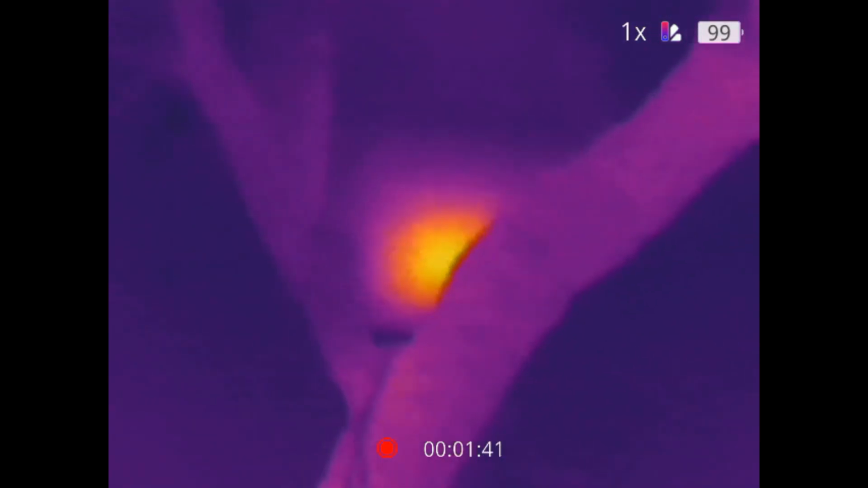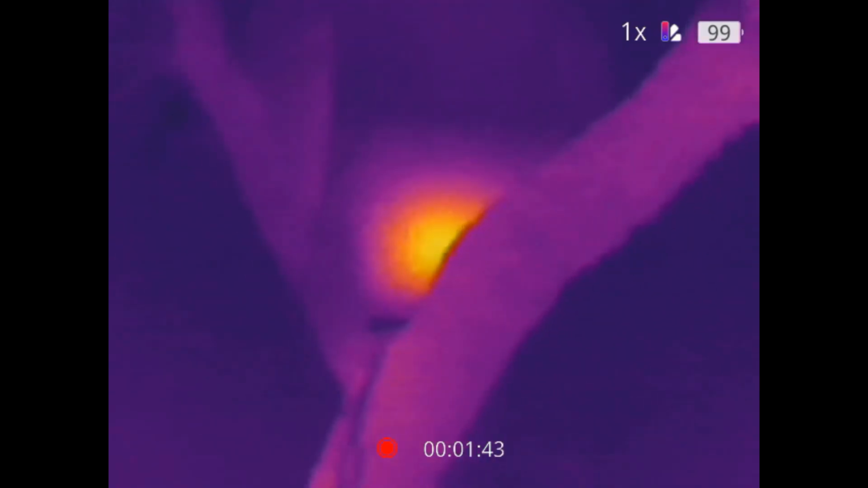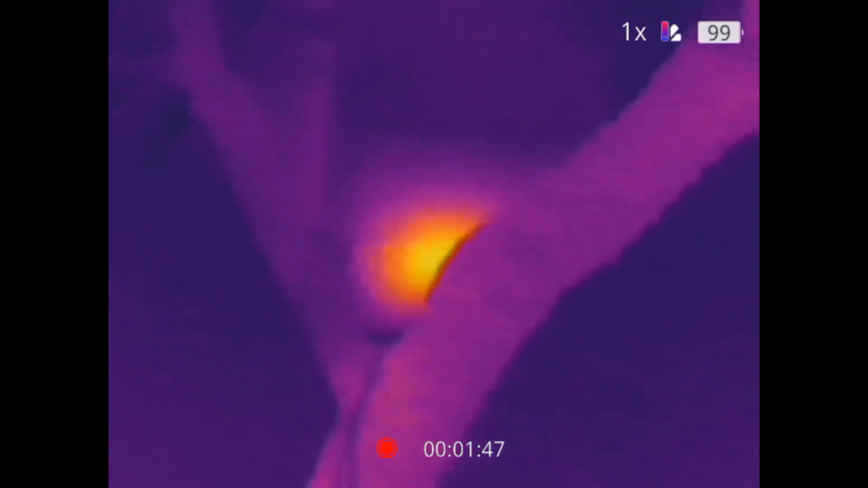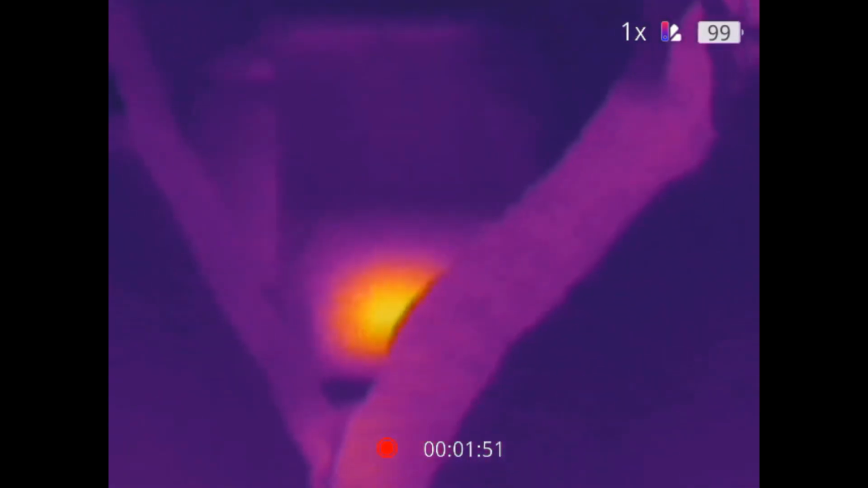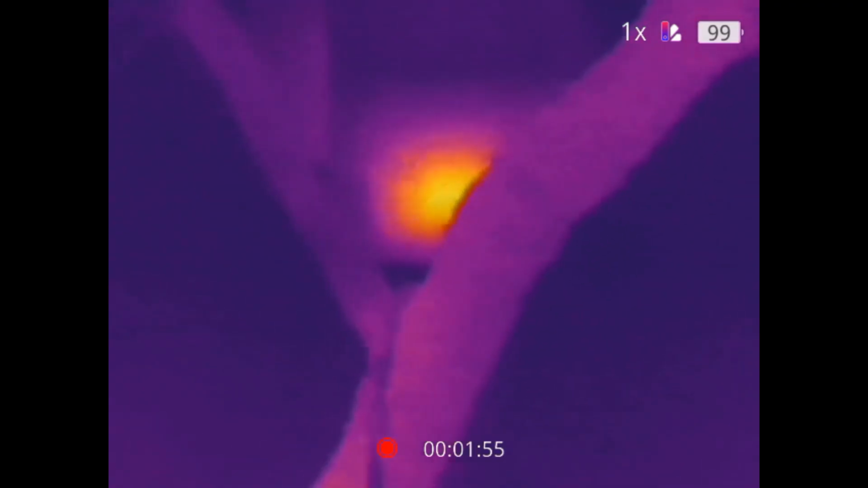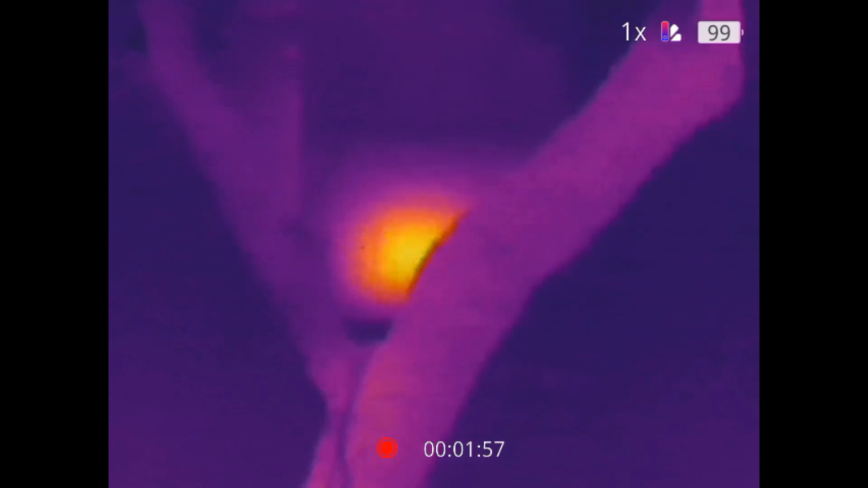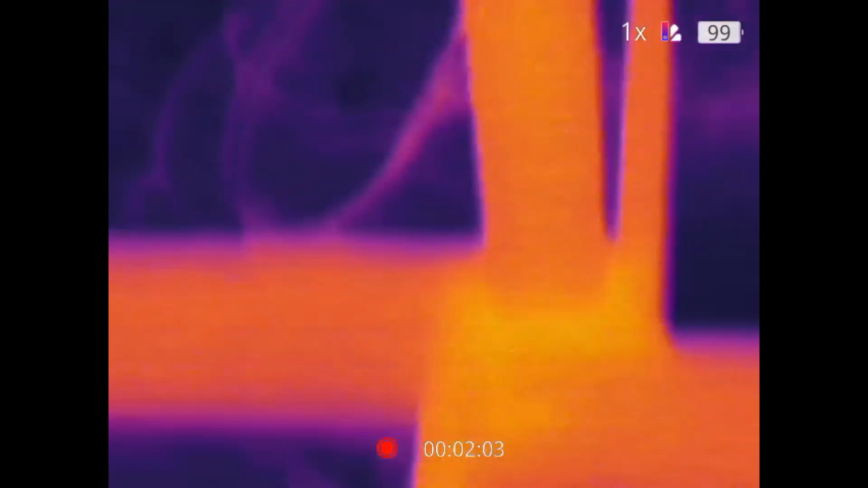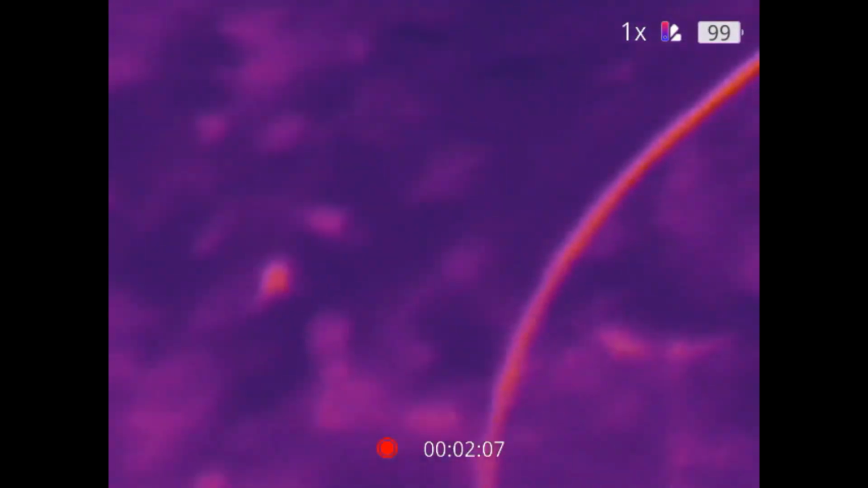What you're looking at here is me taking a video with a thermal imaging monocular, and I am training it on one of the squirrel boxes that I built recently, a few months ago, but fairly recently. And this is Squirrel Box 1. What I'm trying to do here is test this monocular to see if it can sense the presence of squirrels in the nest box.